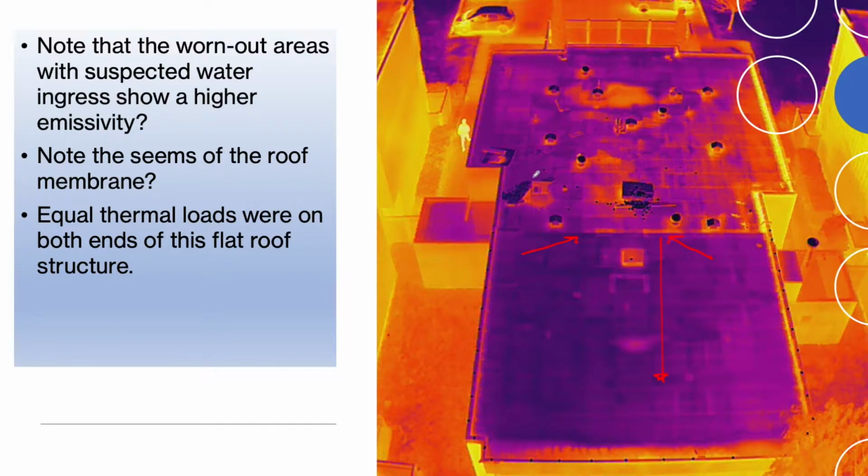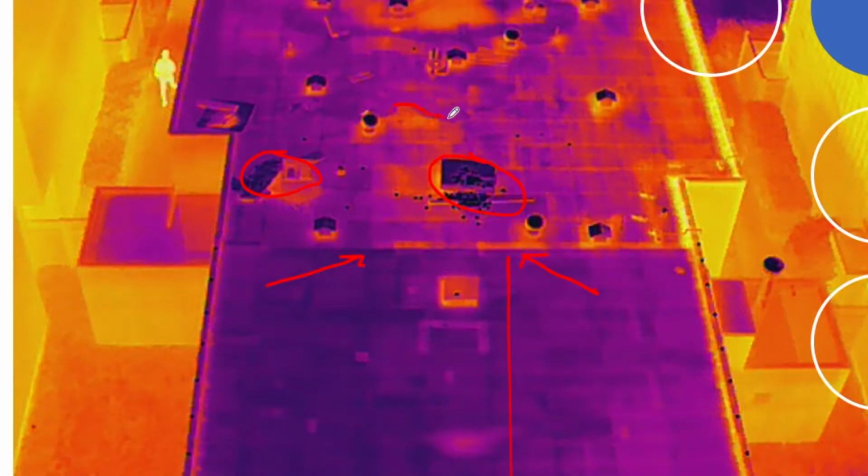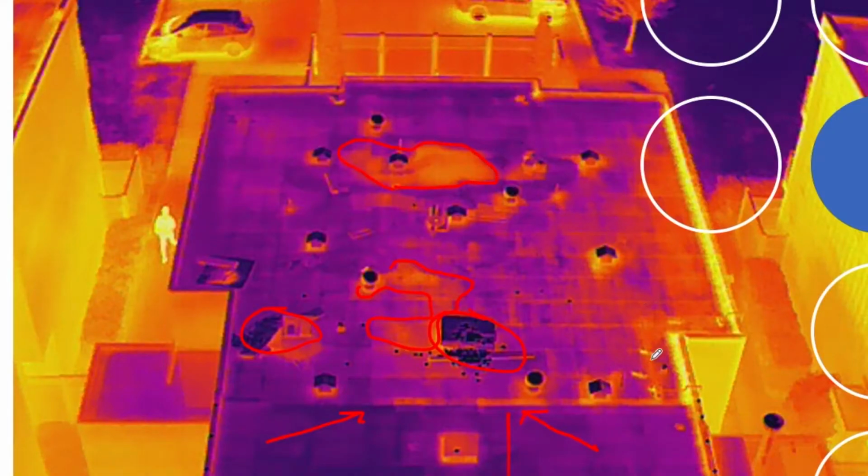There are some of the tools that we've seen lying around there and some of the roofing materials. But immediately we see some emissivity right in that area that goes down there, and then all around that. We could assume very quickly that that is actually water ingress in the membrane of the roof structure. Over there, it's even more pronounced. These are the kinds of things that stick out, and we notice this edge has a lot of emissivity showing. You compare it with this side.